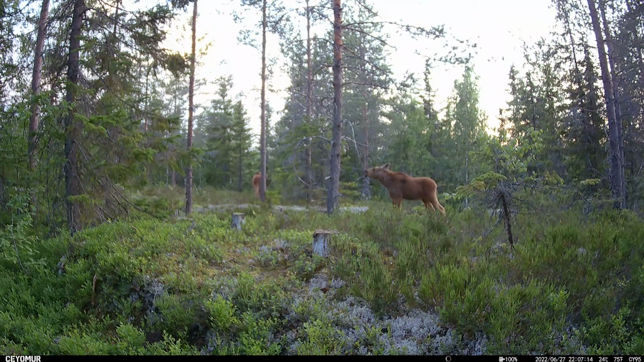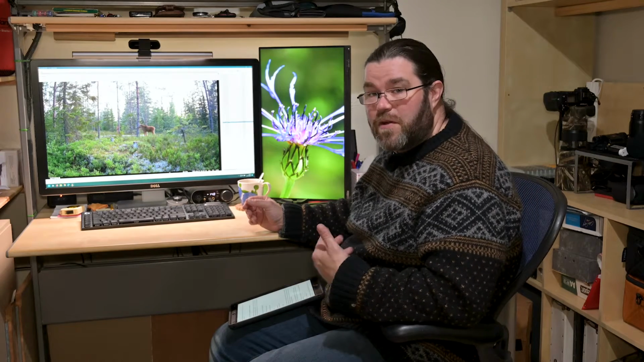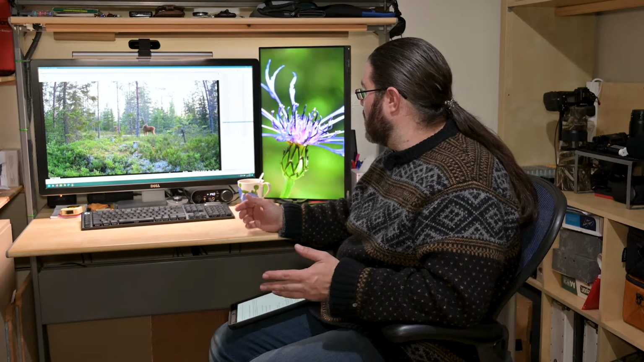This is 10 past 10 at night, so the light's starting to fade, definitely. I mean, it is around midsummer, so it's still pretty light at that time, but this is doing an incredibly good job. Both cameras are doing a very good job of picking up these animals and recording the video.